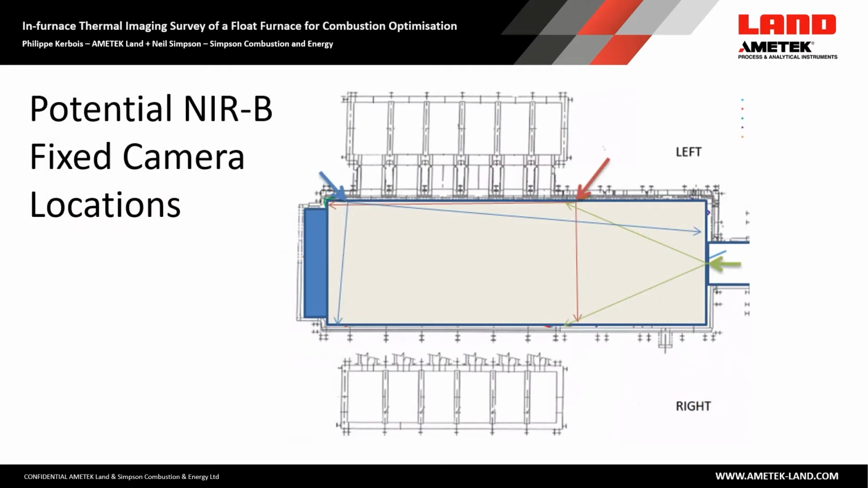We are going to talk about the benefits of using an NIR-B in transportable mode, reinforcing visual inspection and optimization of combustion. But there is a real potential to use the NIR-B imaging systems on large float furnaces, especially with the new high-definition 2K camera, 3 million pixels, for fixed locations. Knowing the systems provide repeatable thermal distribution and very good images based on an improved field of view,